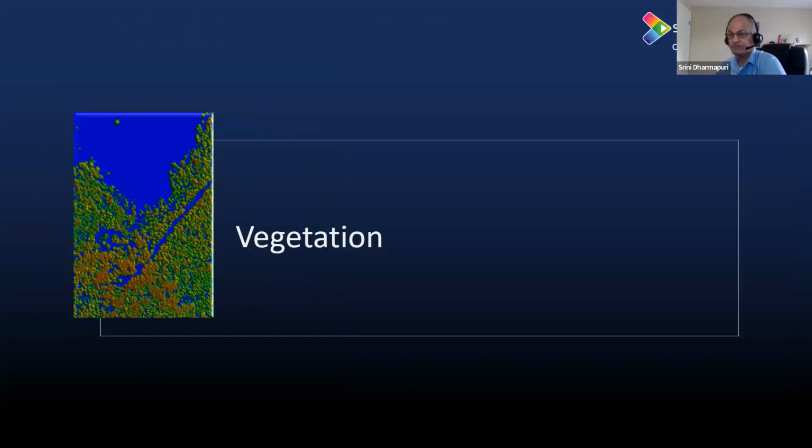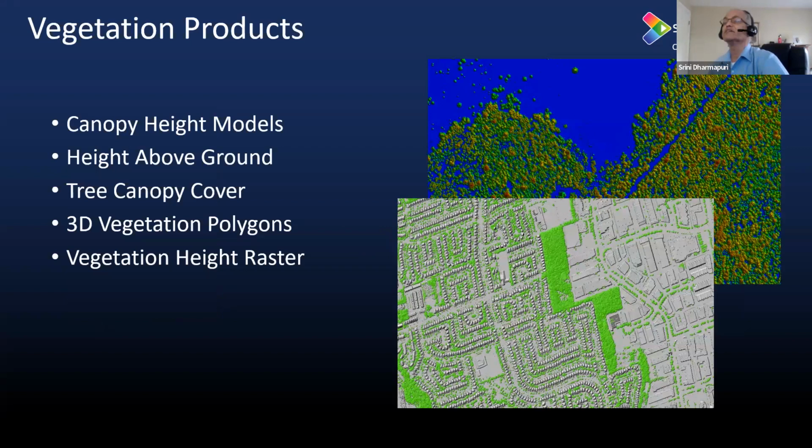Next one, please. So with that, having completed topographical products, we go to the vegetation. This is where, in addition to the classification of ground points and unclassified points, we need to go one step further. We need to classify the low, medium, and high vegetation. And that is purely classified based on the height.